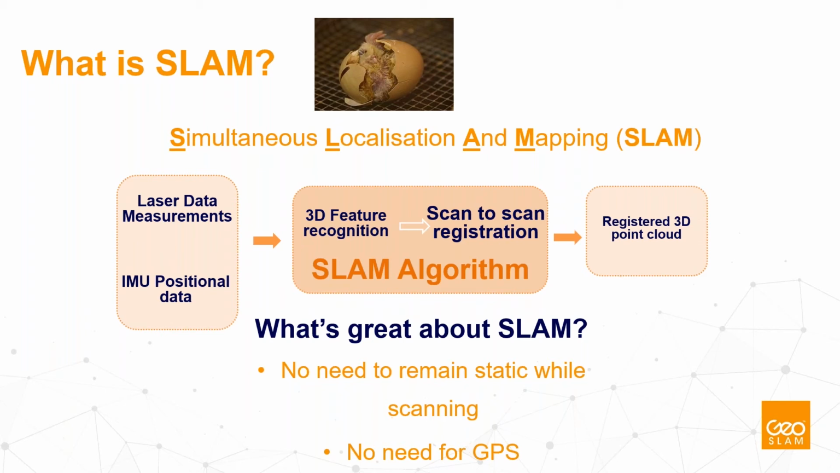It is a similar data format to what would come out of a stationary or terrestrial laser scanner. You probably know the formats LAS, LAZ, PLY, etc. What's great about SLAM technology is that there is no need to remain static while you do scanning.